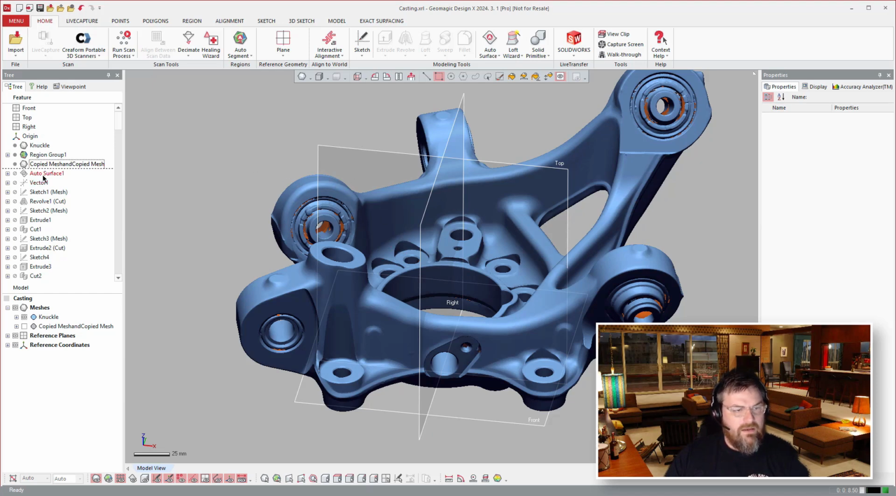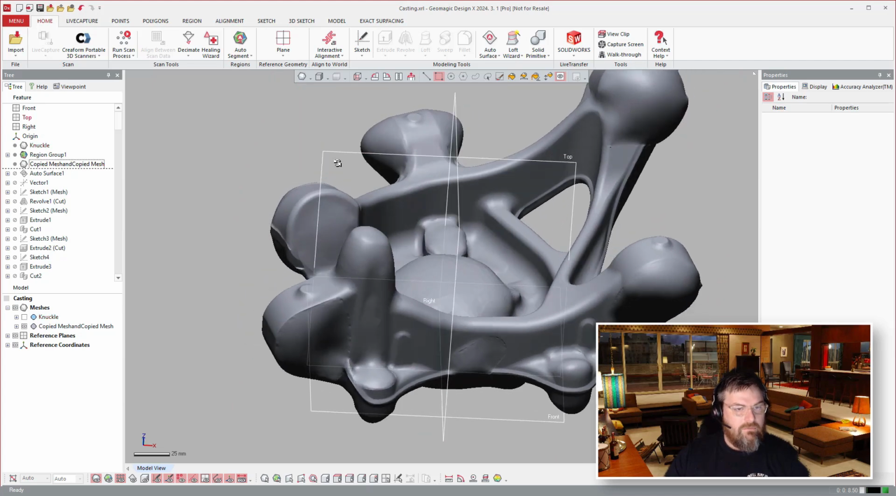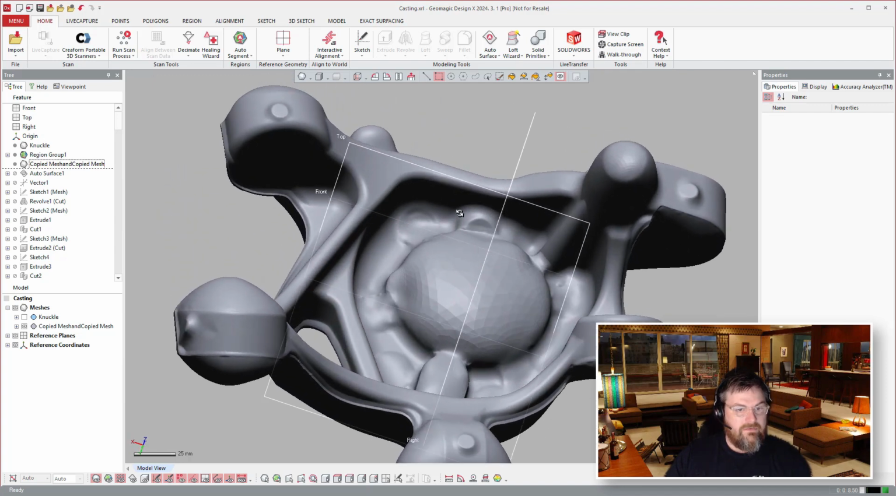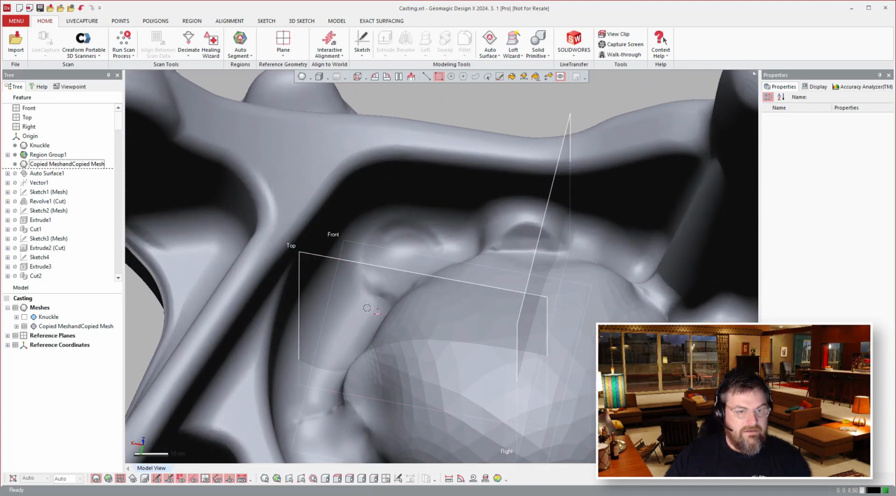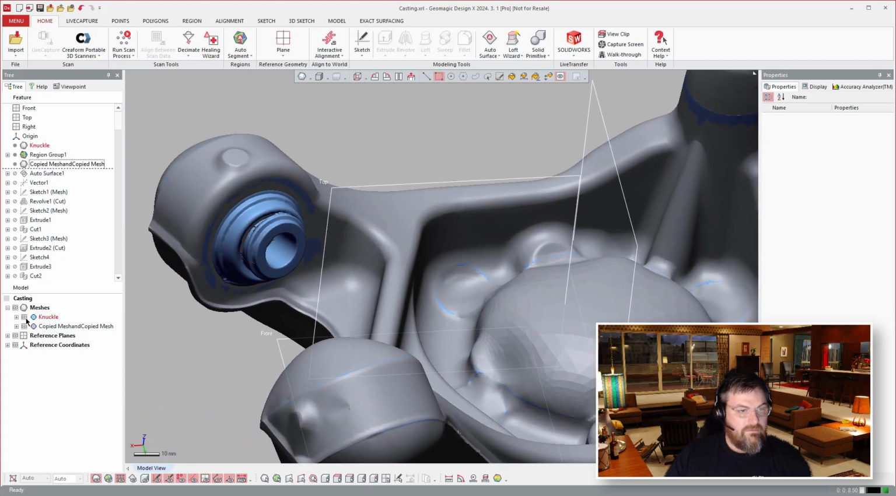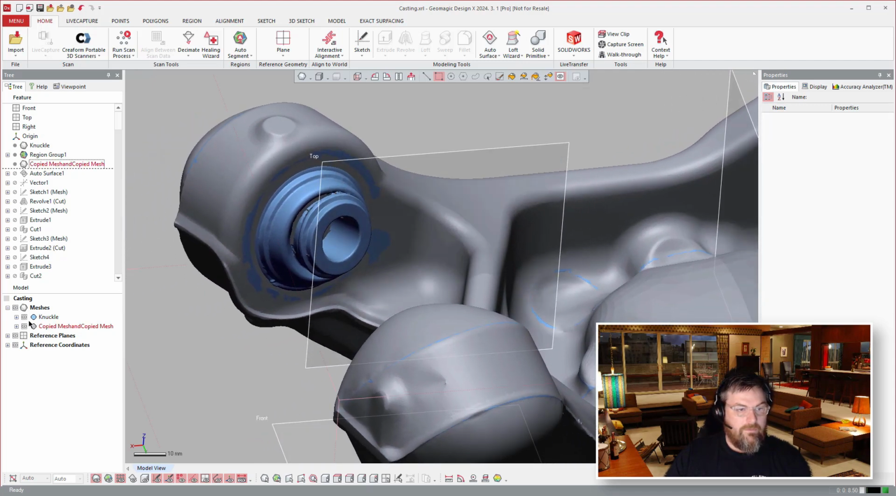So the way this workflow goes is we'll go ahead and turn on the other mesh. What we did is we took that original mesh and we modified it in a few different ways. So you'll notice some of the ways here. Went ahead and in some of these areas deleted the holes. And again, I can toggle this on and off. So remove some of these areas from the mesh.